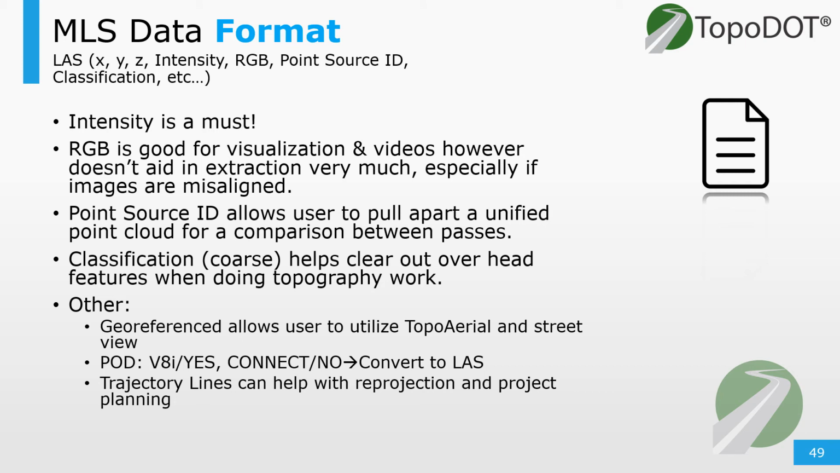And a quick note on file formats. I just stated that intensity is a must, as we just saw. A very common format is LAS, where the spatial information is there. RGB is a bonus. Point source ID information is a valuable tool. This helps you distinguish one scan from another, in case you have to separate them later.